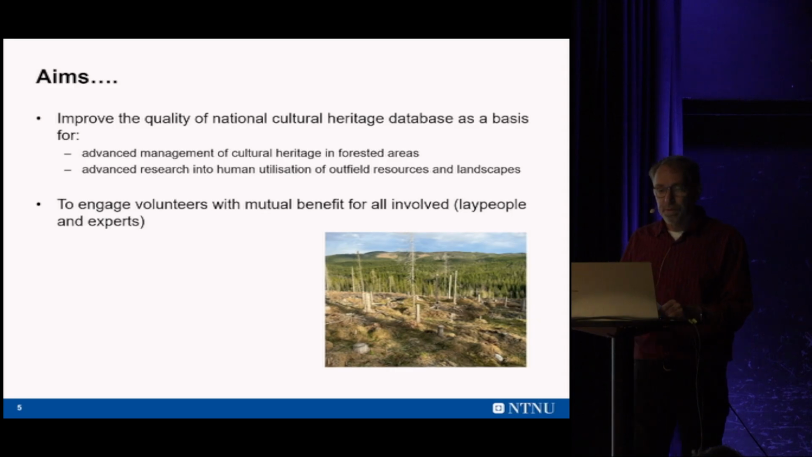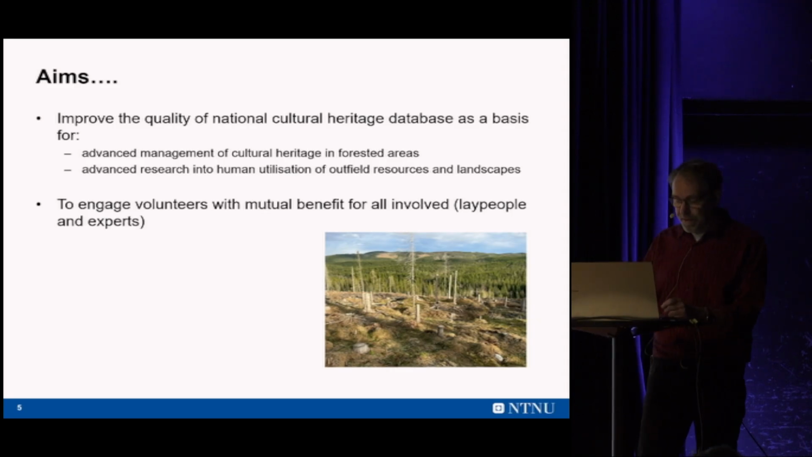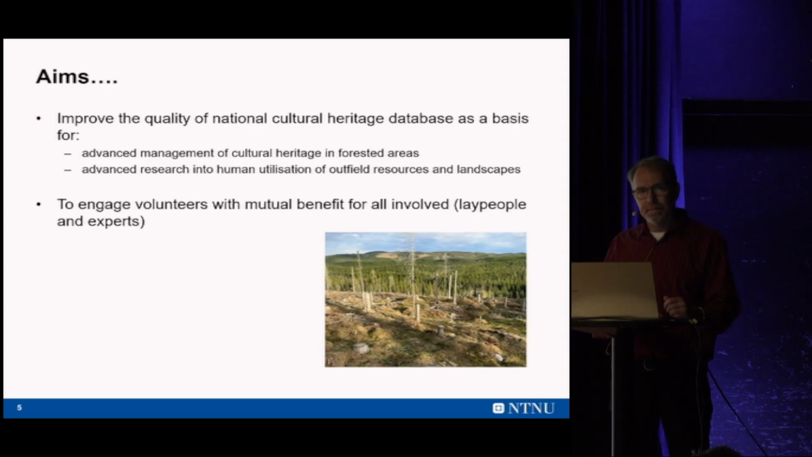So a few words about the aims. Why did we want to do this? Here in Norway, we have a cultural heritage database, which is run by the Directorate for Cultural Heritage. The problem is that the database is quite biased towards the cultural landscape and not the forested landscapes, which we have focused on in our projects.